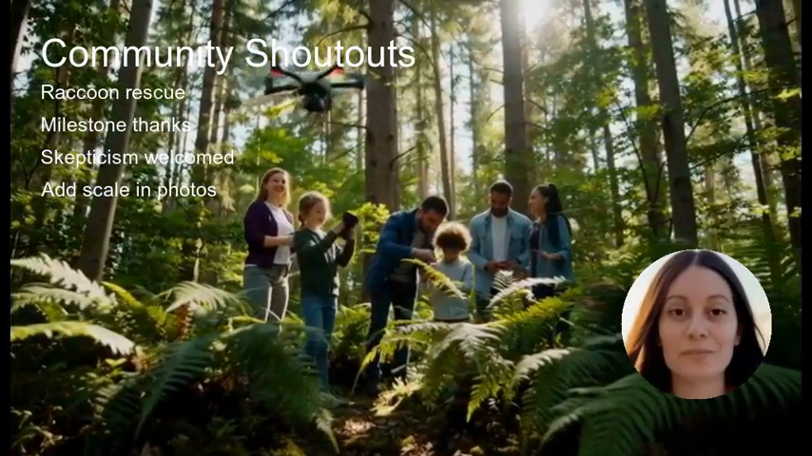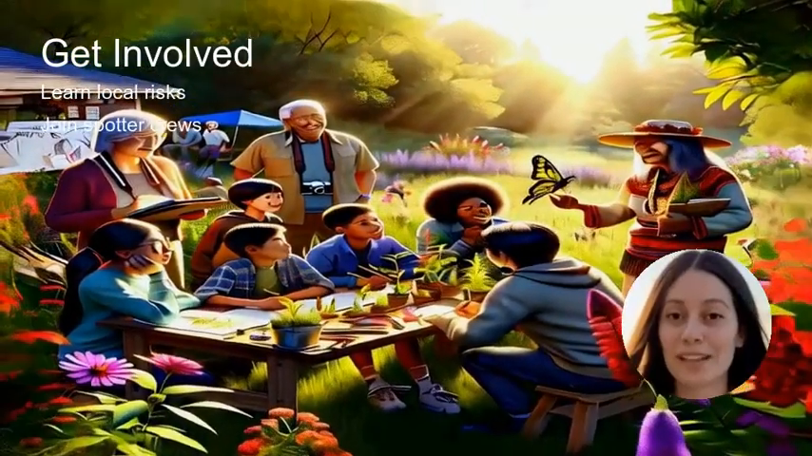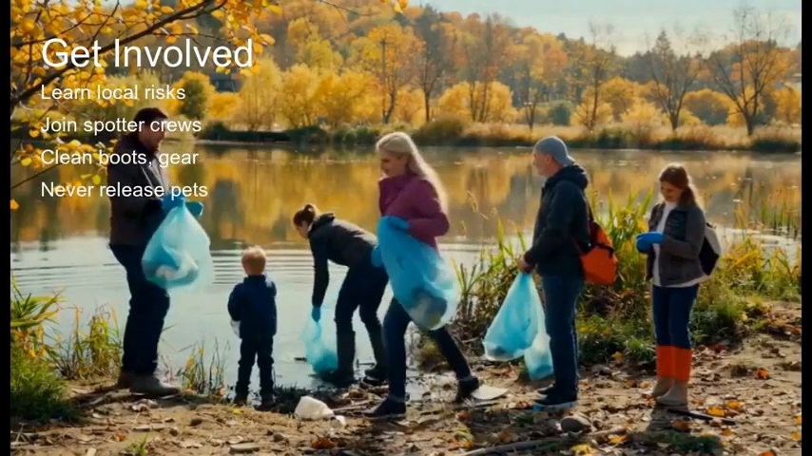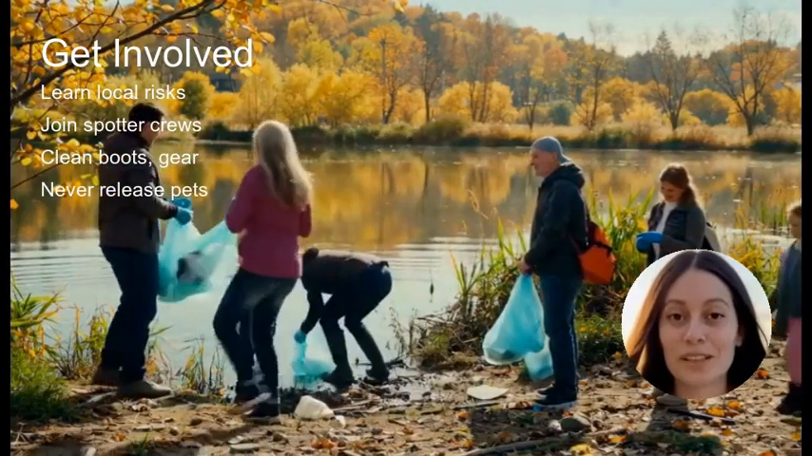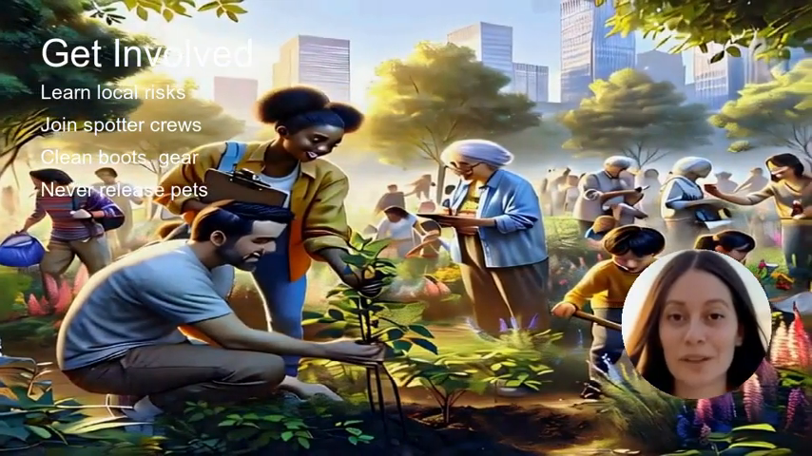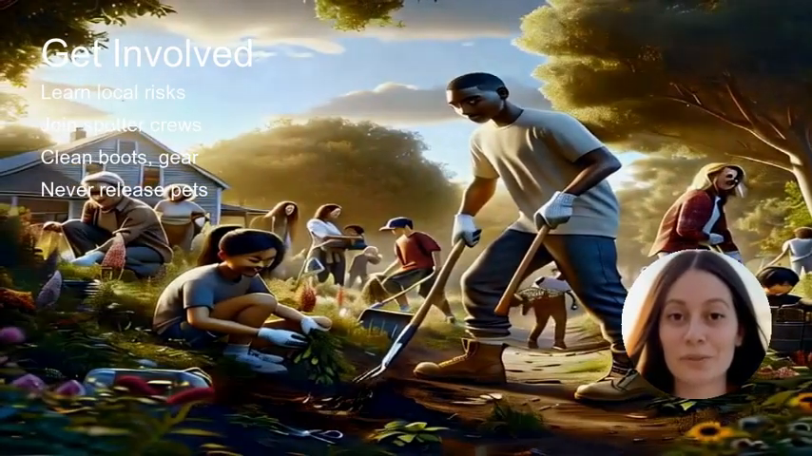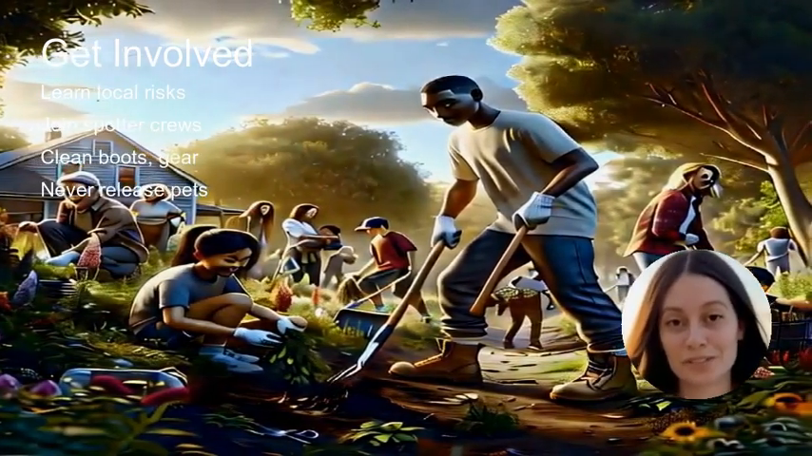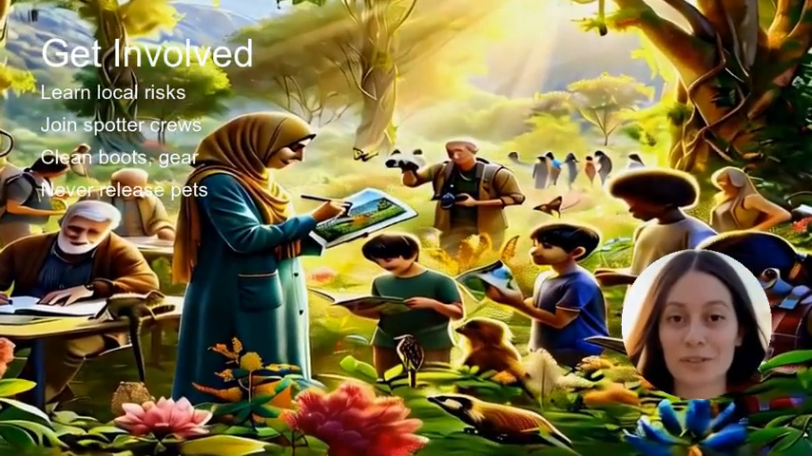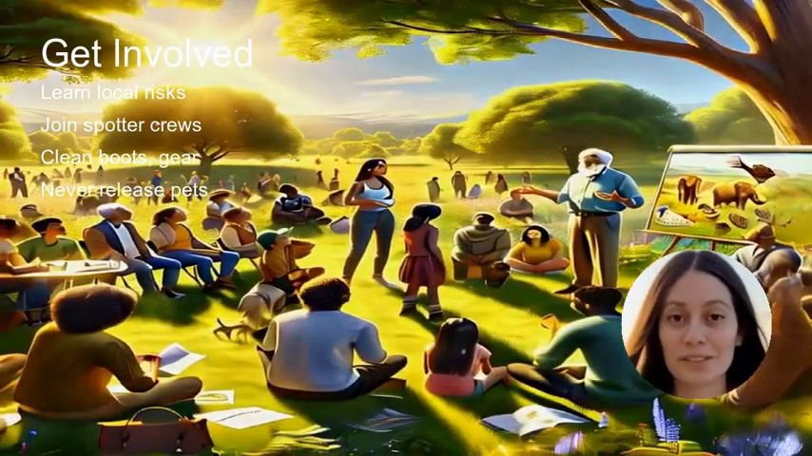Finally, let's talk about how each of you can be part of the solution. You don't need a drone or AI model. Start by learning which invasive species threaten your area. Your state's Invasive Species Council or local environmental agency is a great place to begin. Join a spotter program, volunteer to pull weeds in a local park, or just clean your boots between hikes to prevent seeds from hitching a ride. Never release unwanted pets into the wild. And share these tips with friends and family. Awareness spreads like wildfire, but so does compassion.